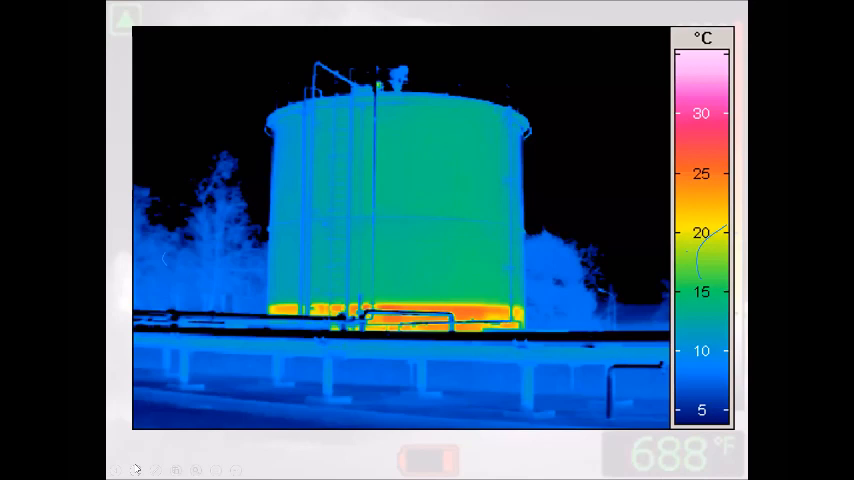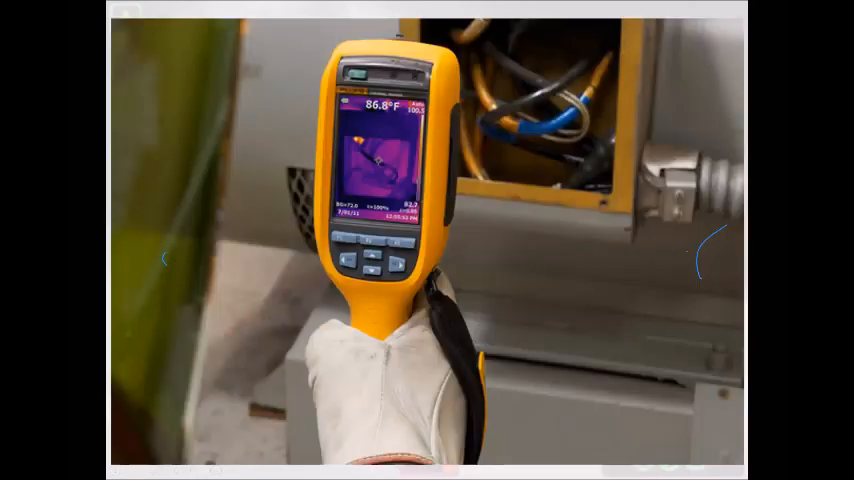Thermal imaging is not only used for the fire service, it's used in the industrial setting as well. In Lima, we have a lot of refineries, refinery complexes, chemical plants, things like that. They use thermal imaging for monitoring systems and things of that nature. They're able to see flows if things are changing, machinery's not running efficiently, and make sure that things are running as they should be.